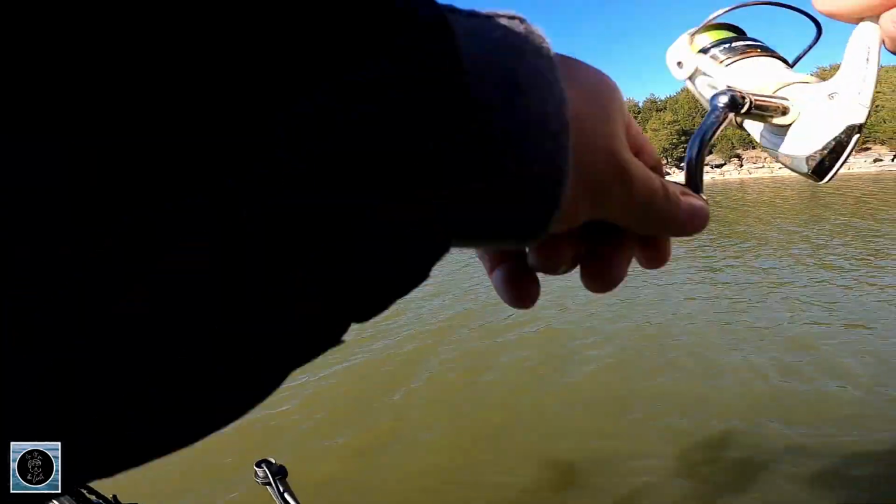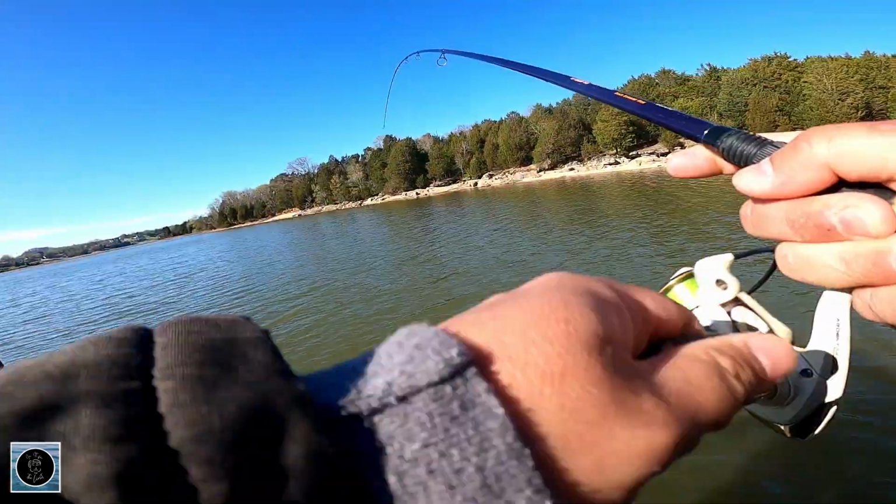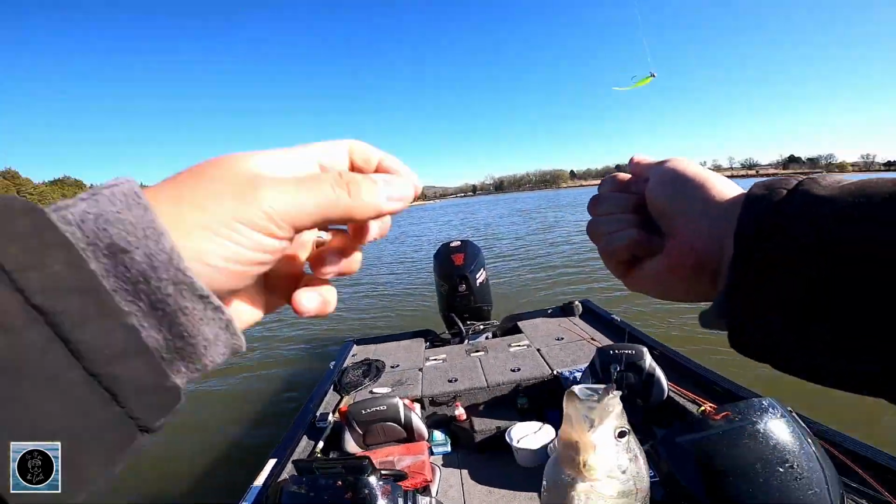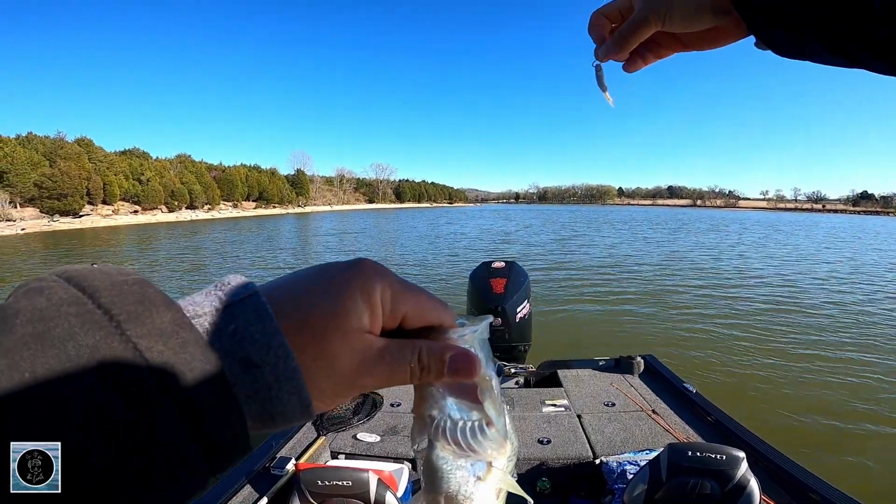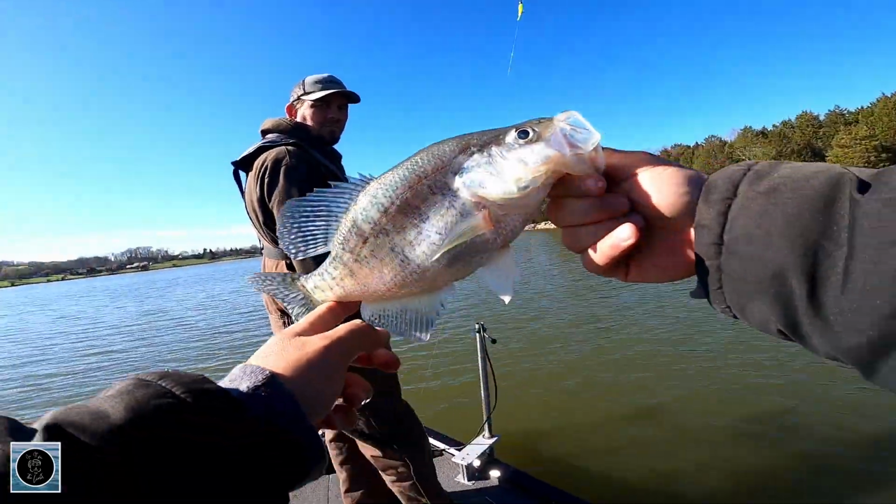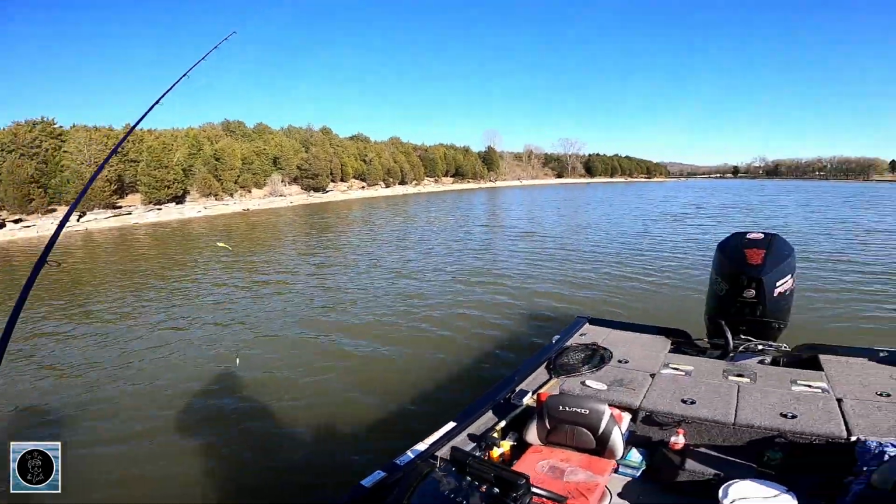Oh, he inhaled it like this. Come on, man. Get on up here now. Oh, that's a different kind of bite right there. Them badonkadonk bites. Look at that belly. Section here where we caught a bunch in a row. Yeah. We'll make like TikTok out of it.